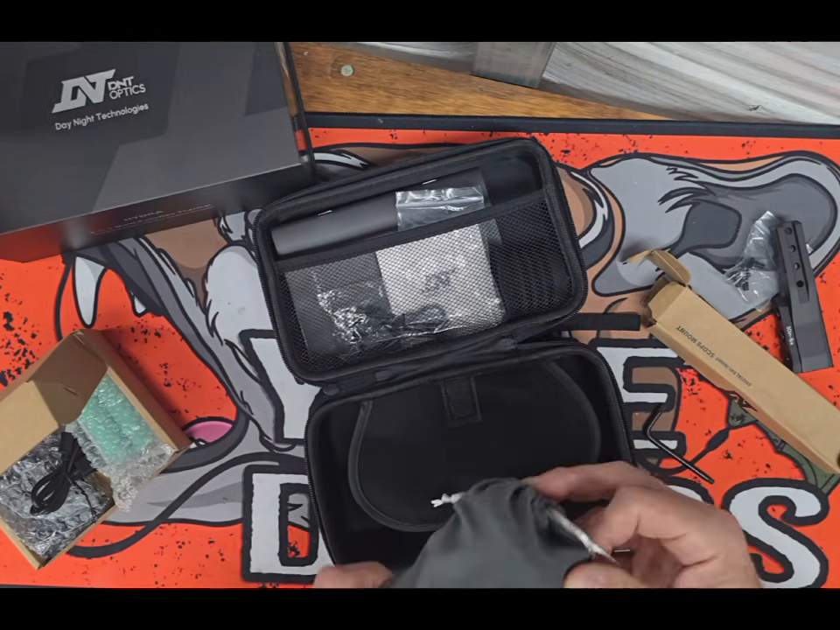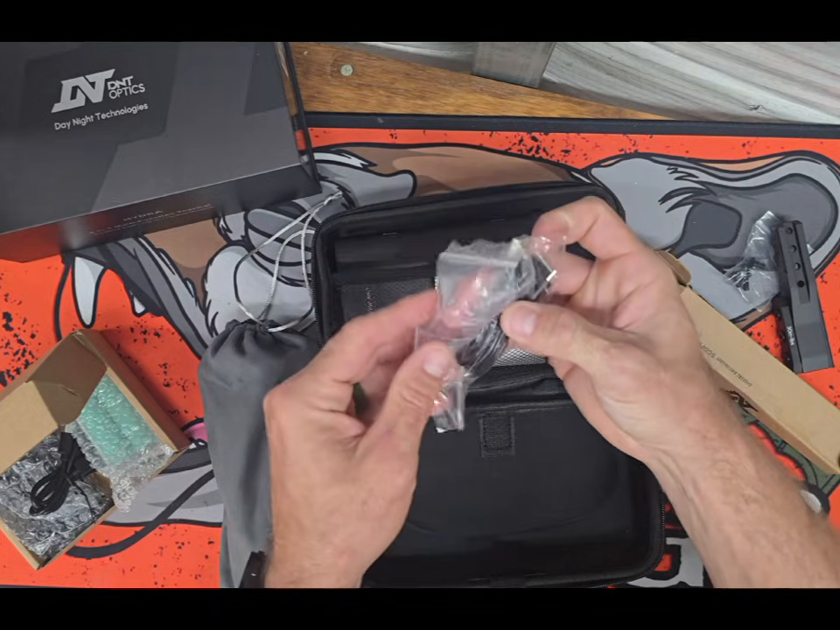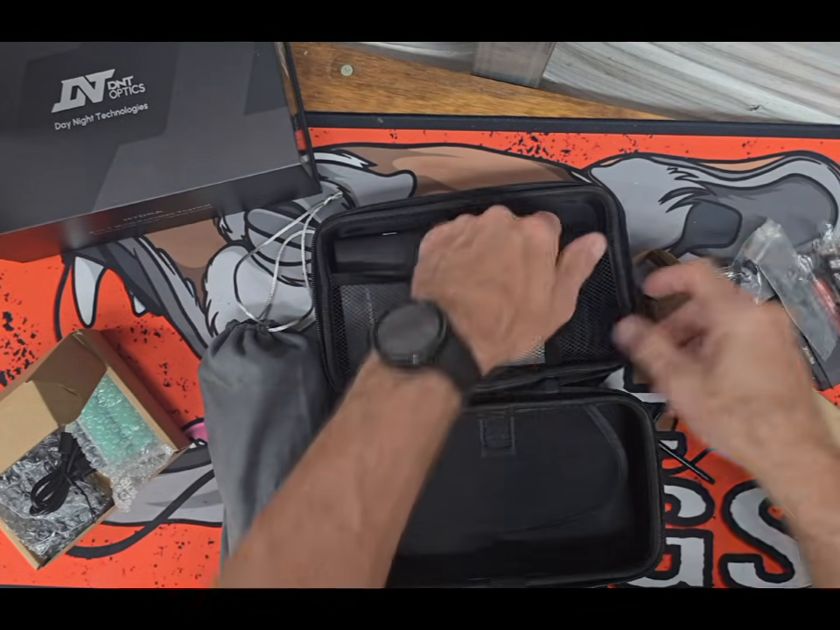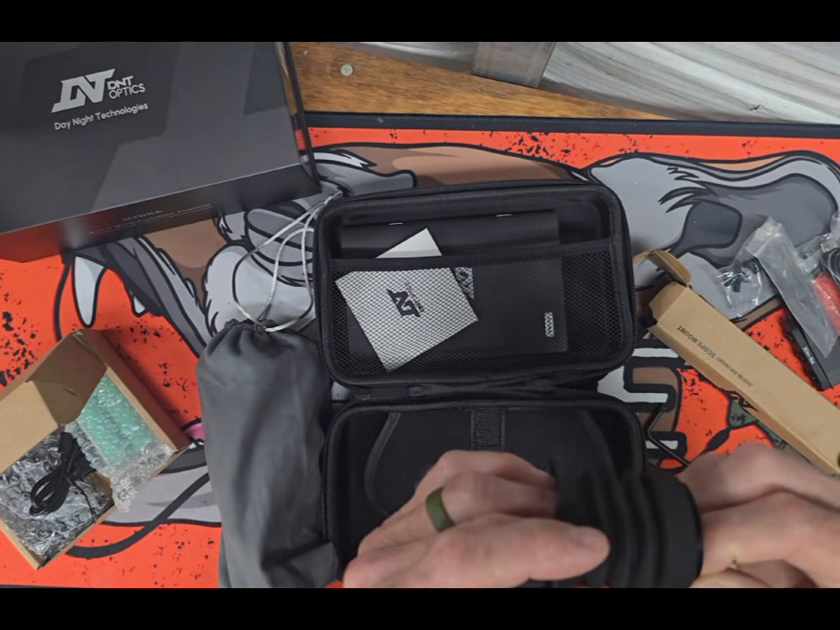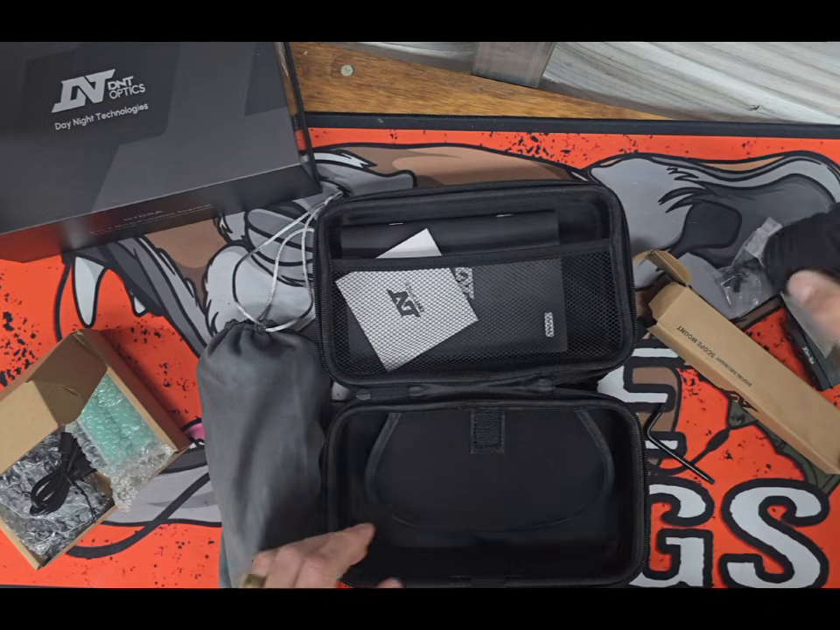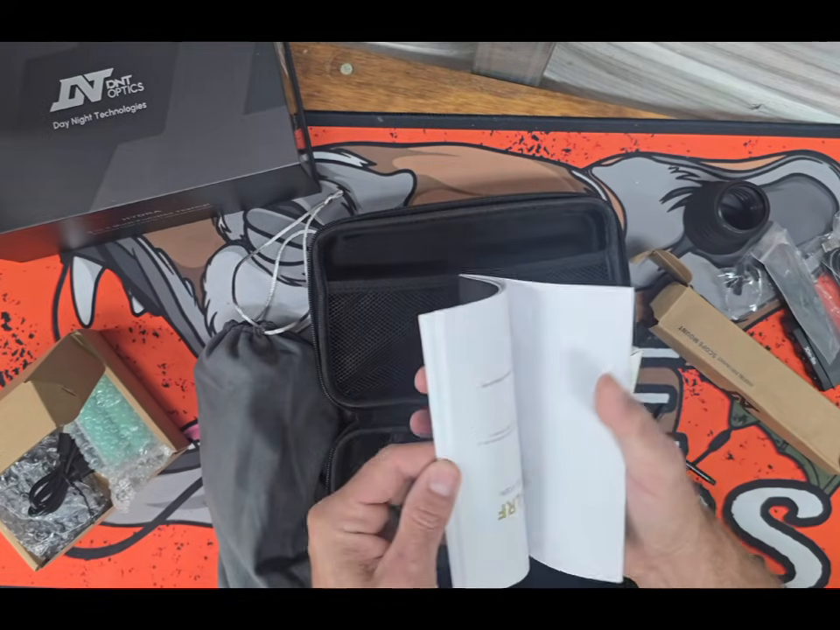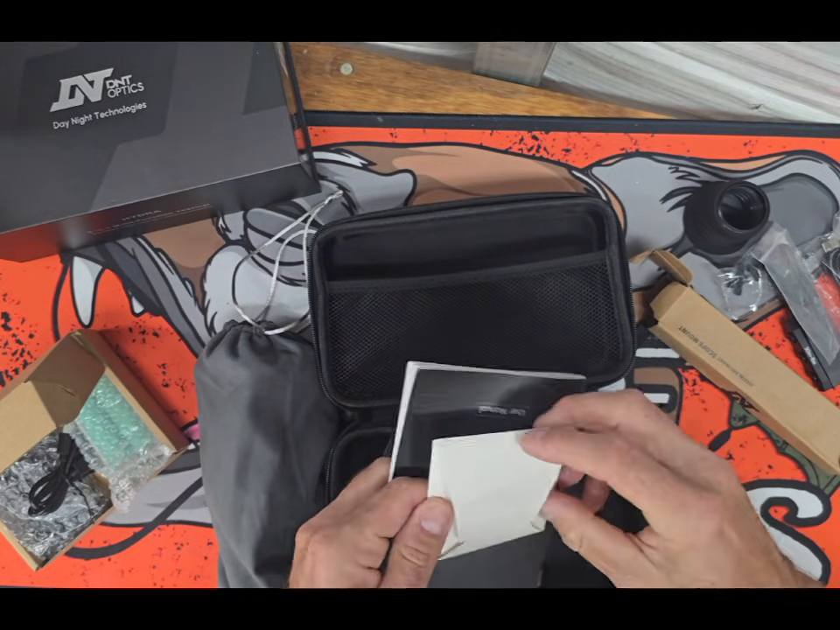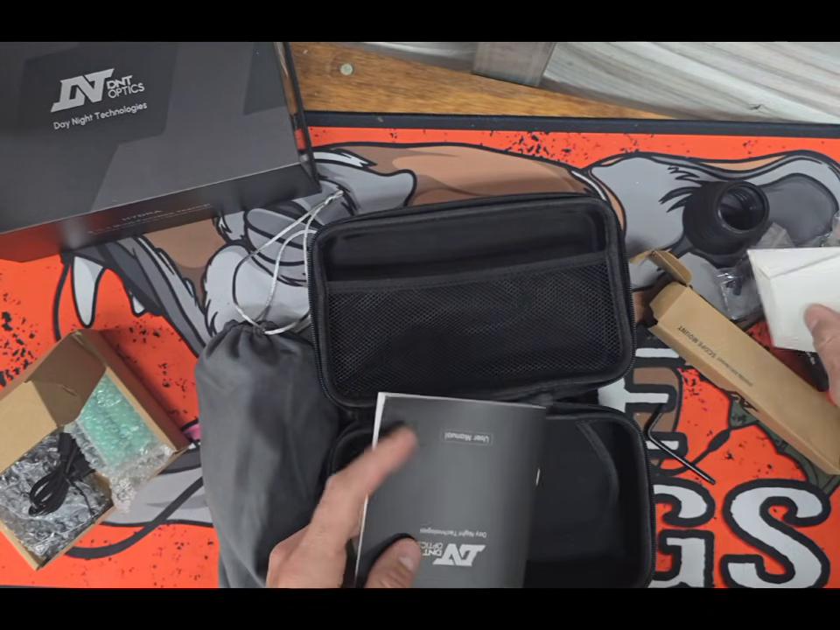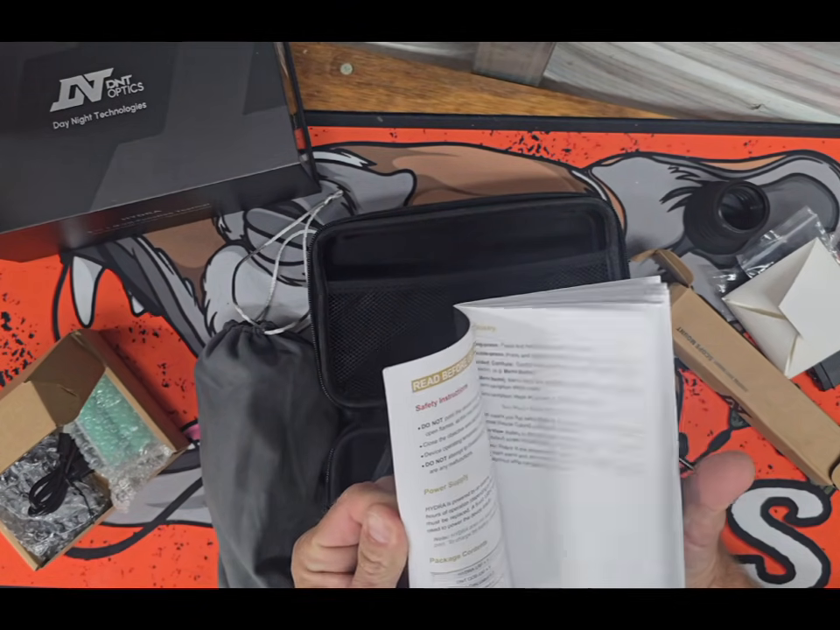And then here's the unit itself. What else we got here? Charging cable. Eye cup. Ooh, that one screws on. That's nice. I don't remember if the Hydra I used a year or two ago does that. Lens cloth. And owner's manual, which I never read.